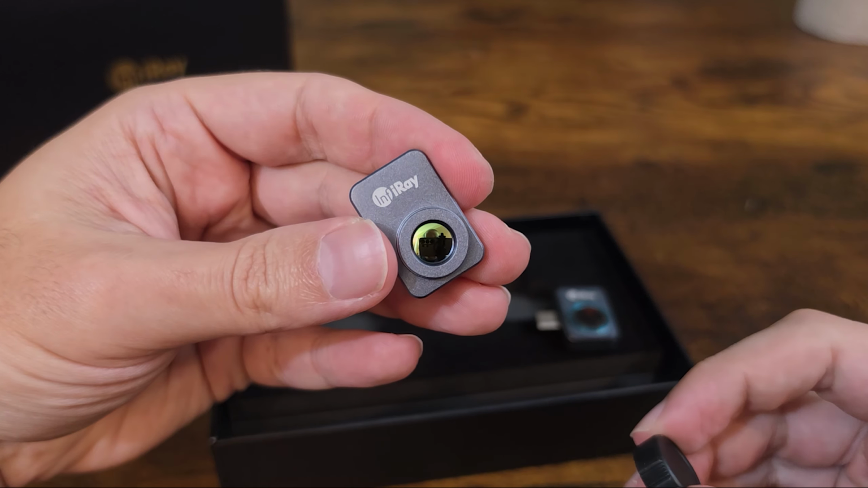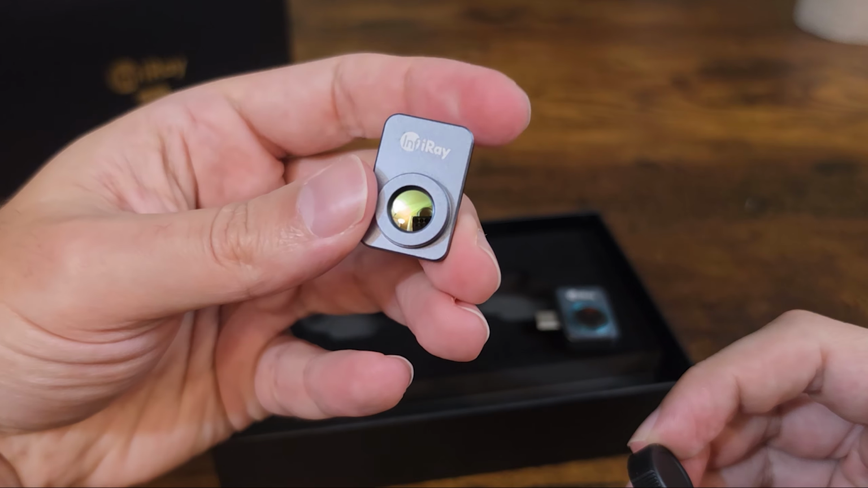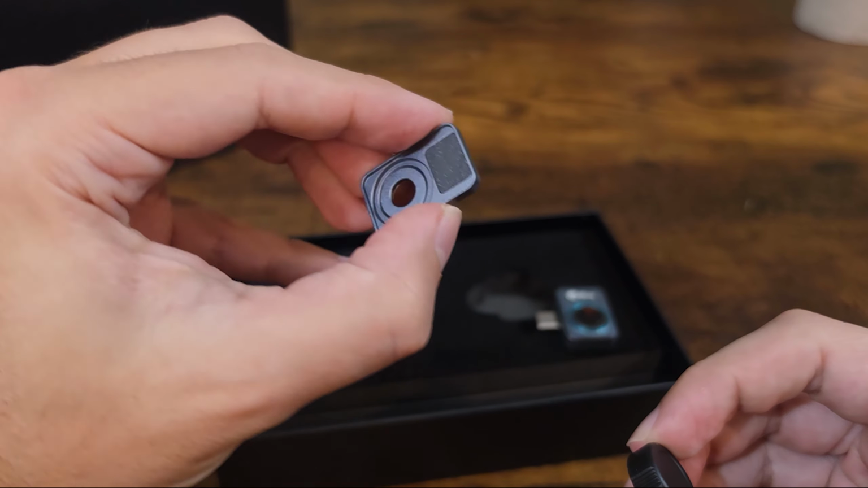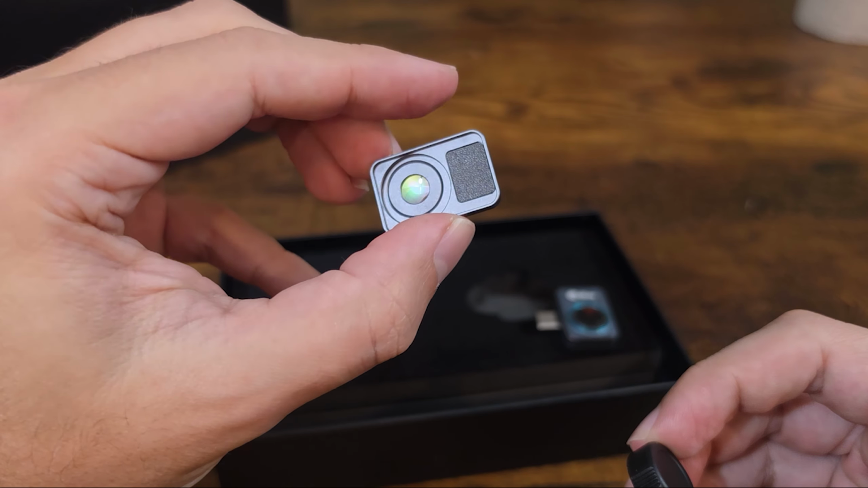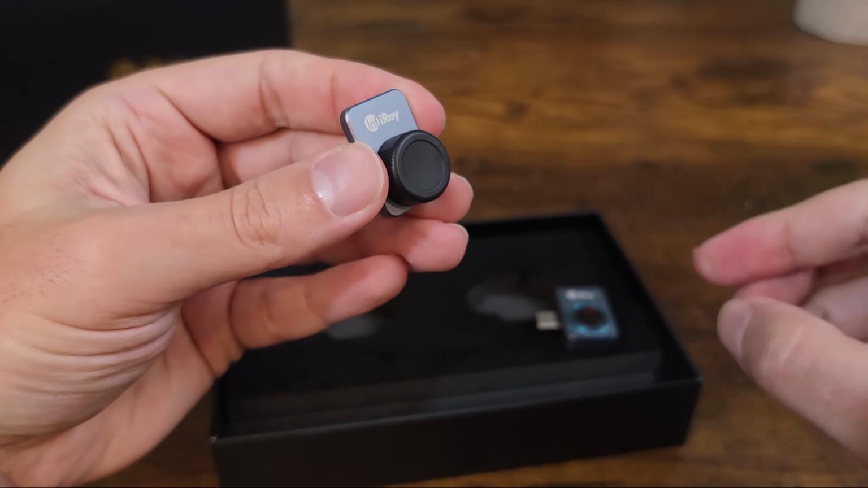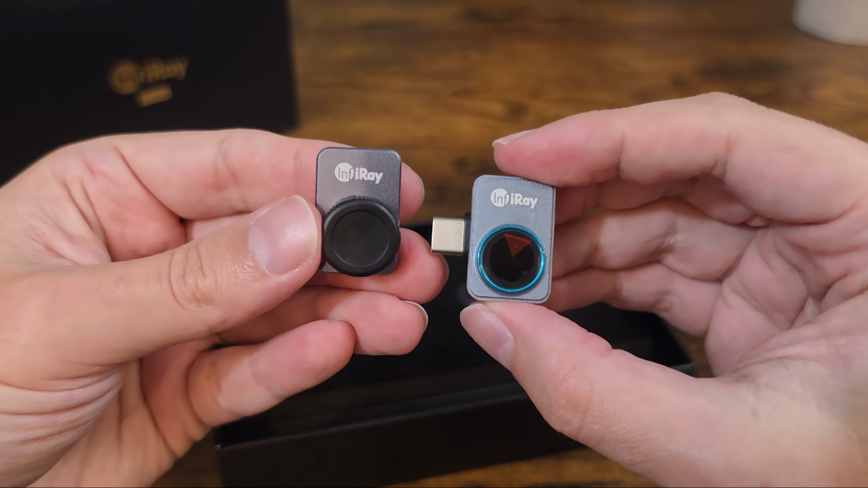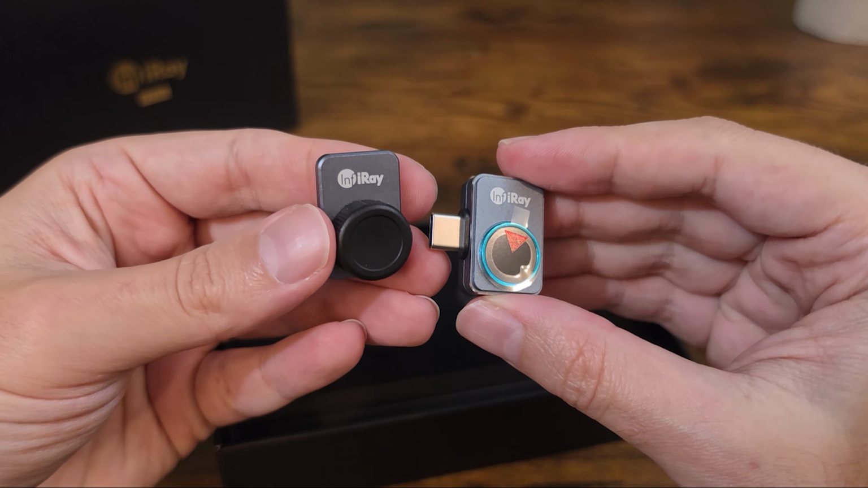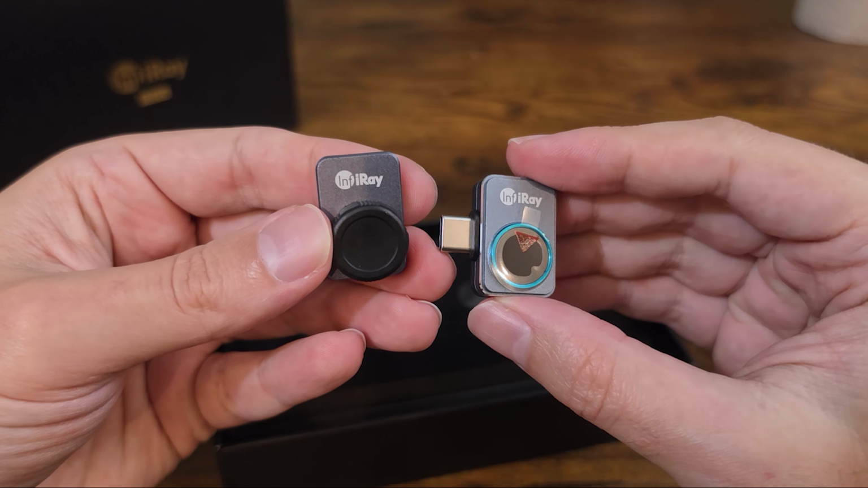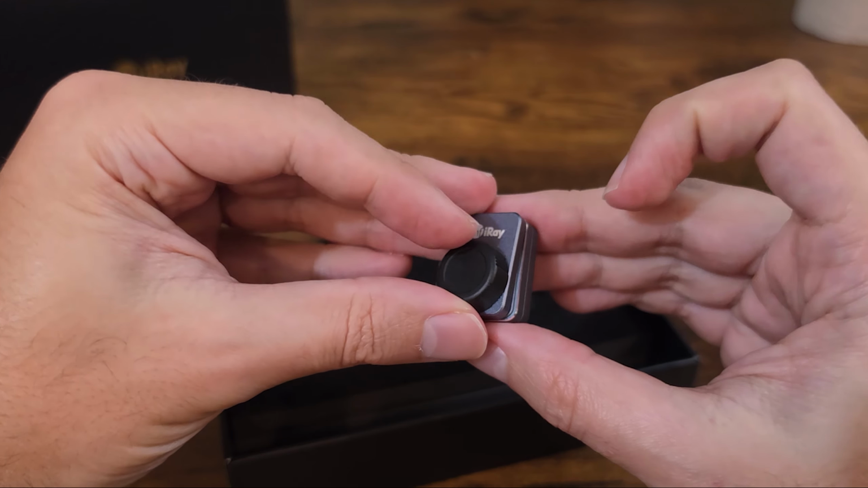The real selling point is that macro lens. It attaches magnetically and lets the camera focus down on tiny components. InfiRay claims it resolves resistors down into the millimeter range. So instead of a warm blob, you can actually pick out the single component that's cooking. No fragile threads to strip. It just snaps right on.